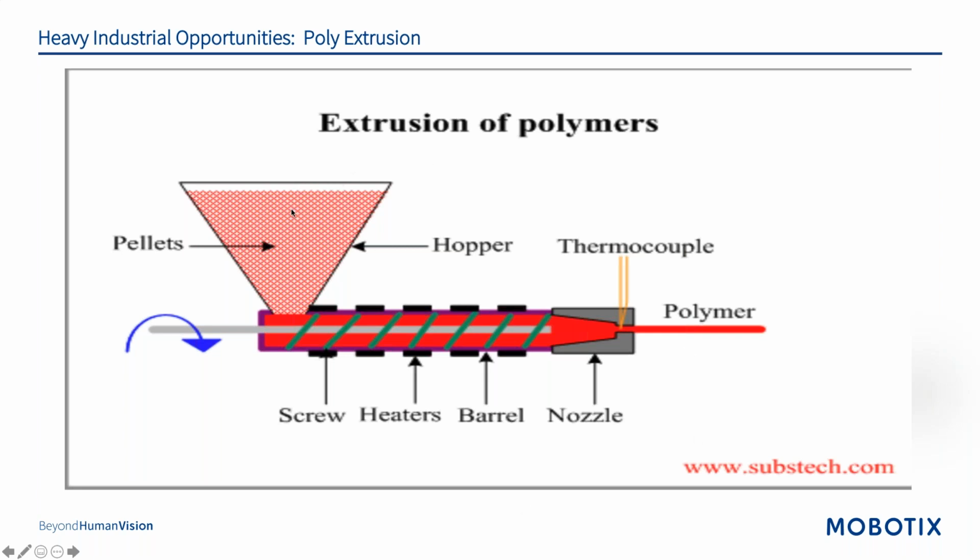The polymers are fed in pellet form through an extruder. It's pushed through a screw. It's heated up so that it melts. You notice that thermocouple again there at the end. Again, they tend to fail just like with the oil and gas flare stacks.